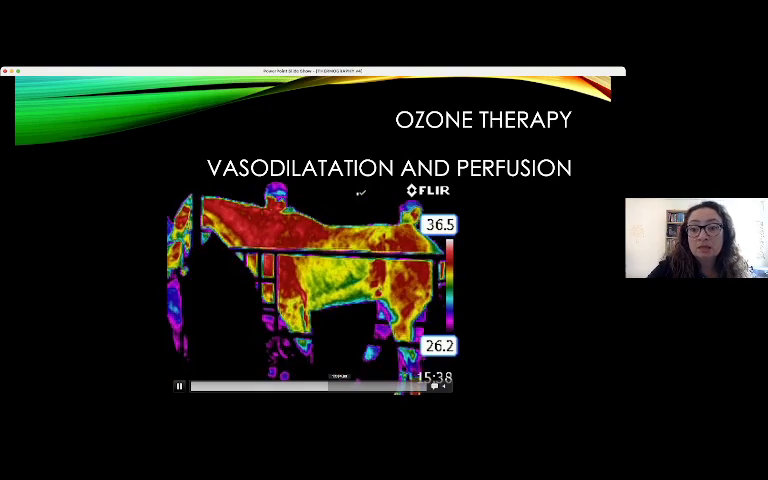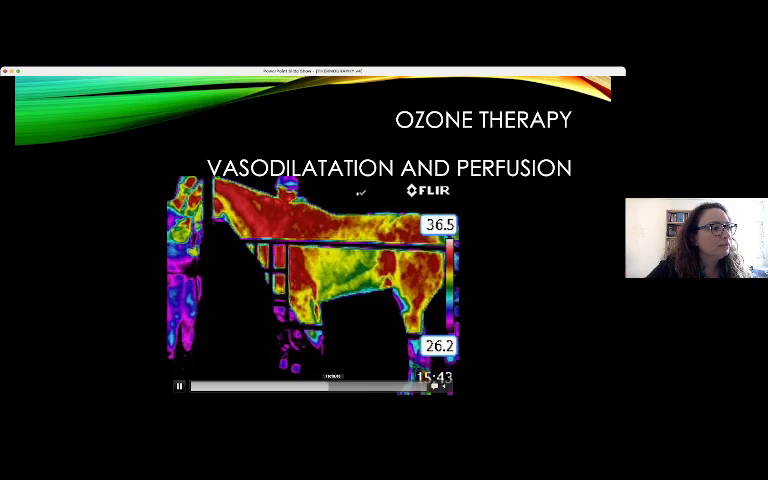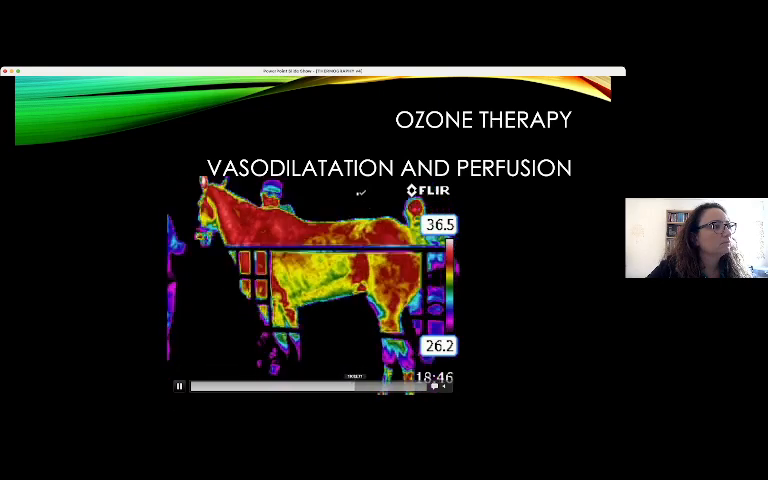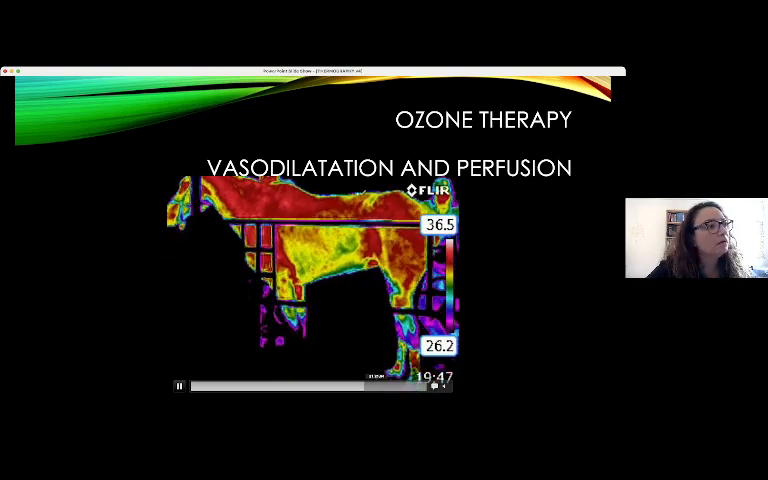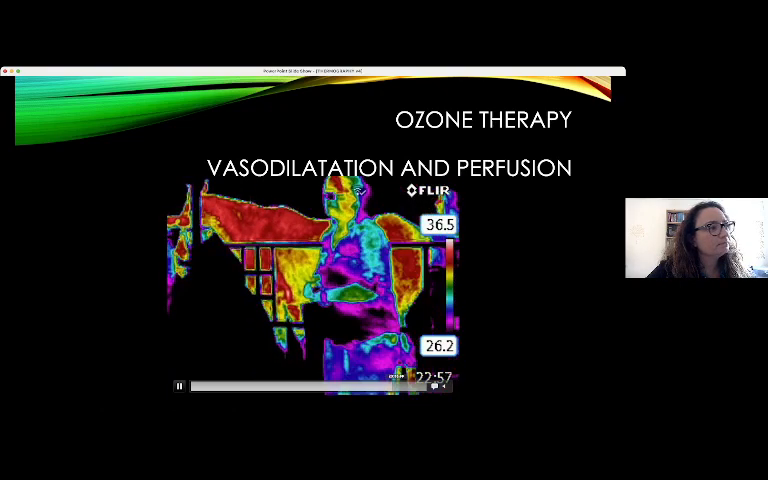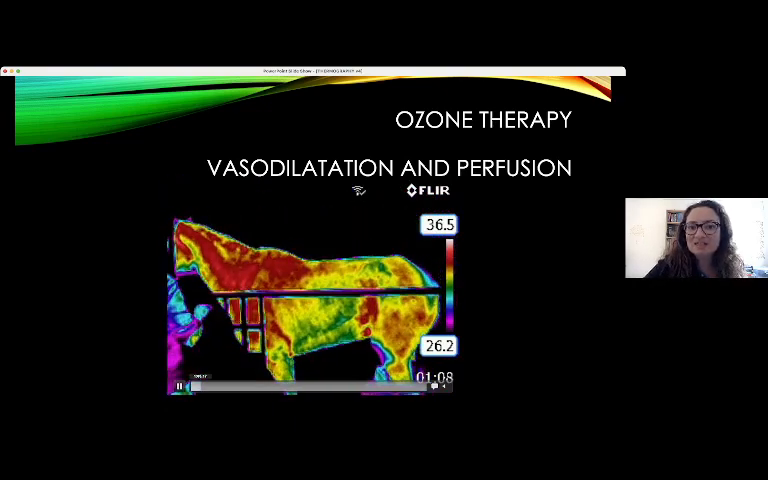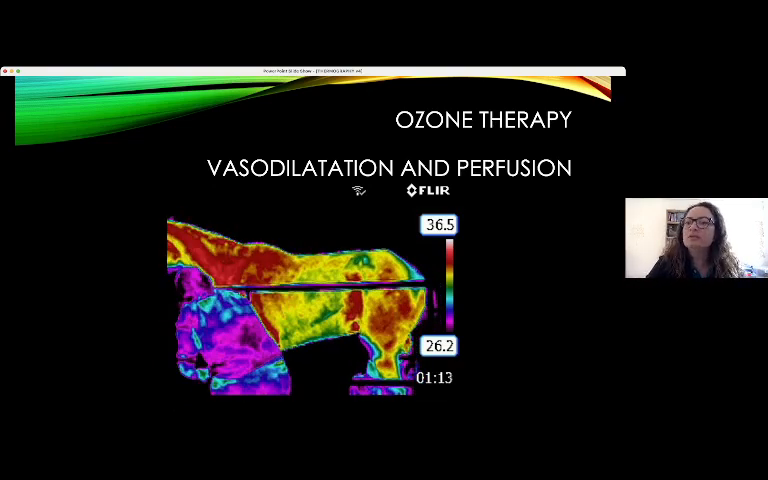Now you can start to see the alteration at 15 minutes. Beautiful, huh? I will put it at the start again. See the difference. It's magic. Without thermography, you cannot show this.